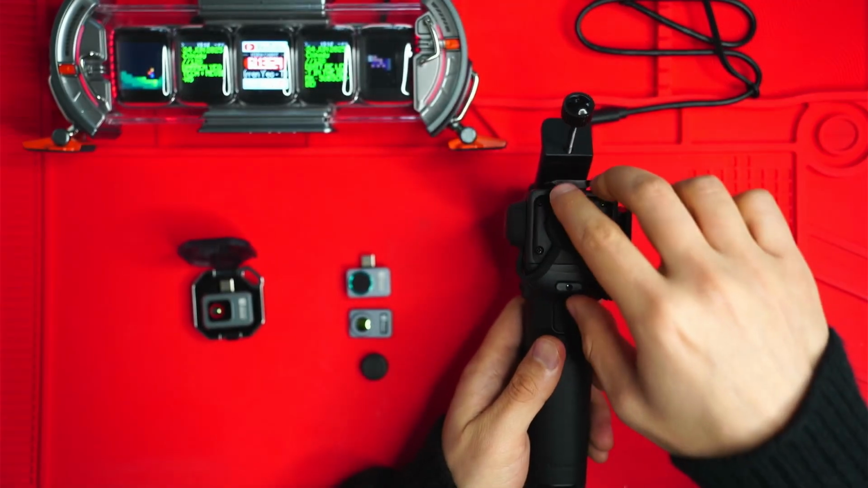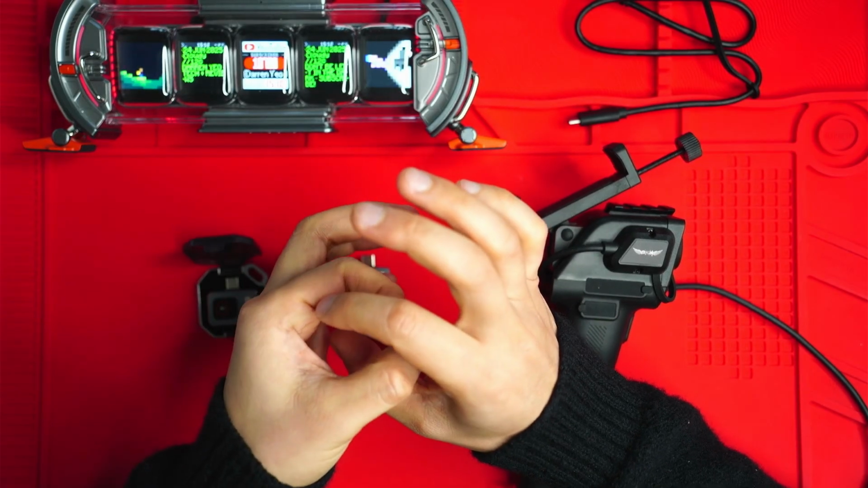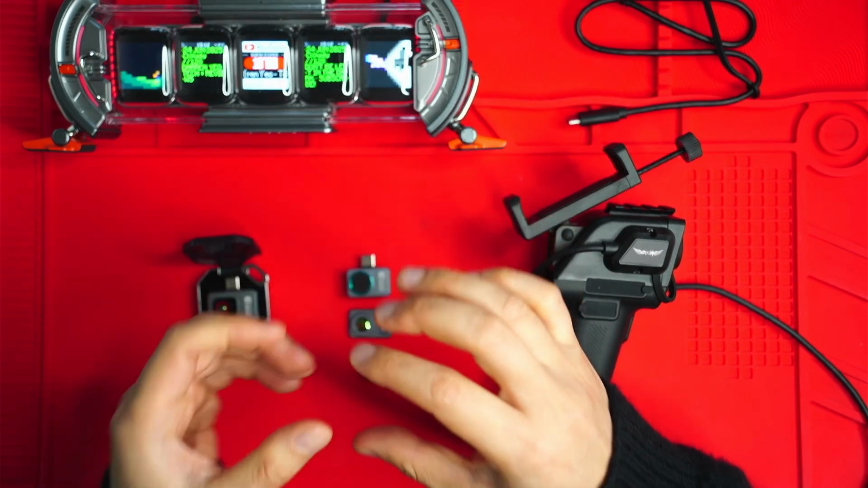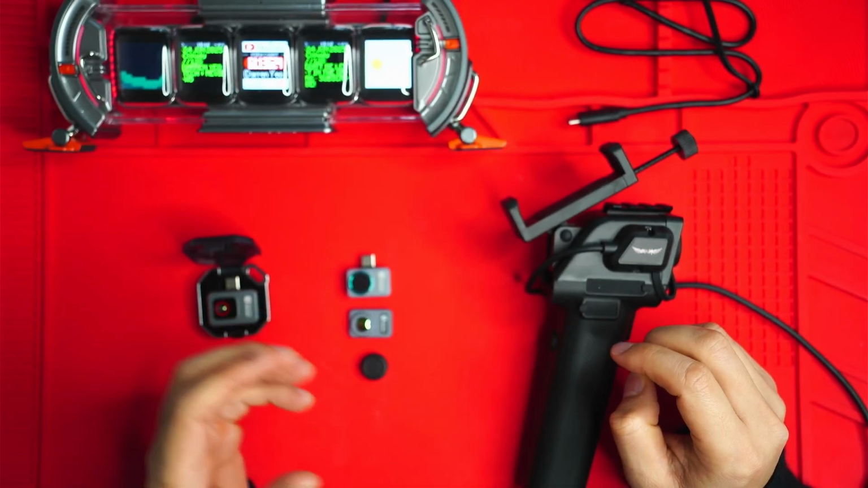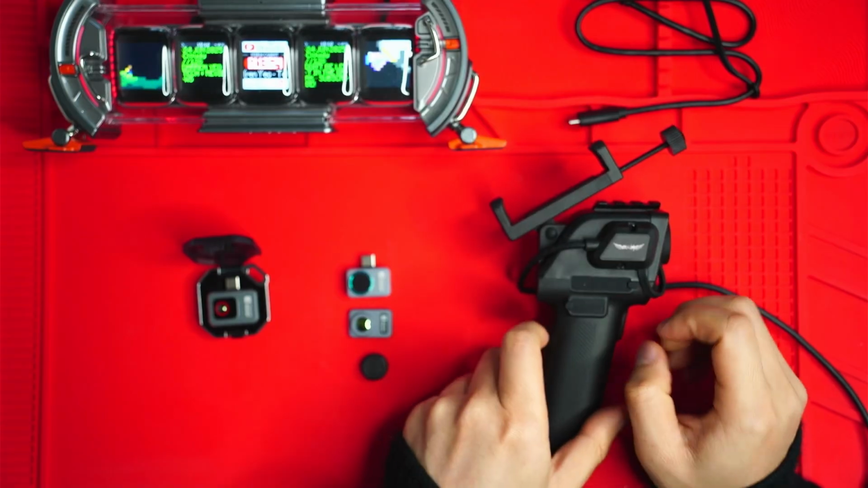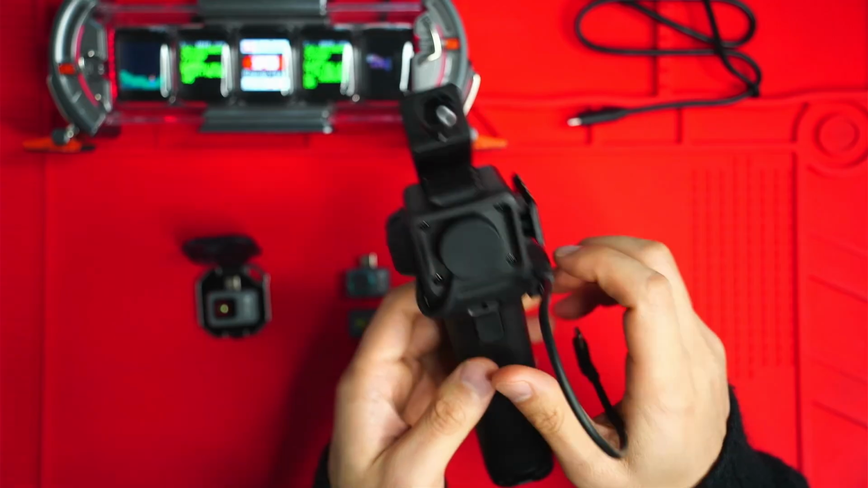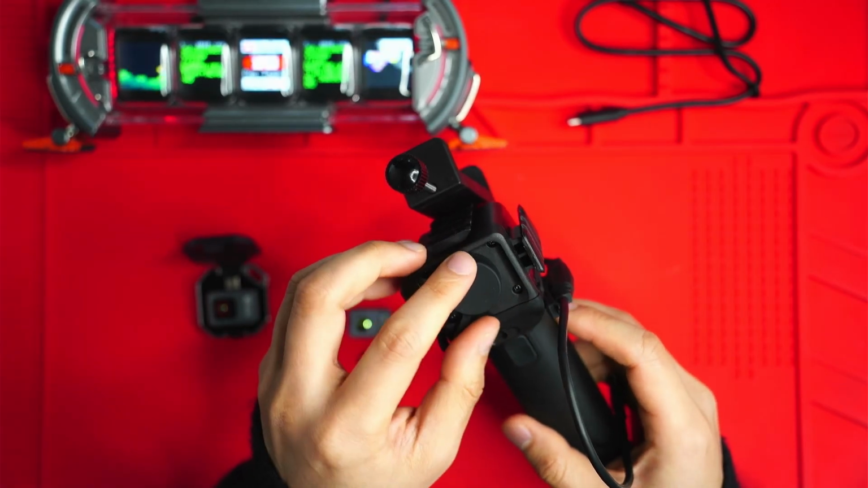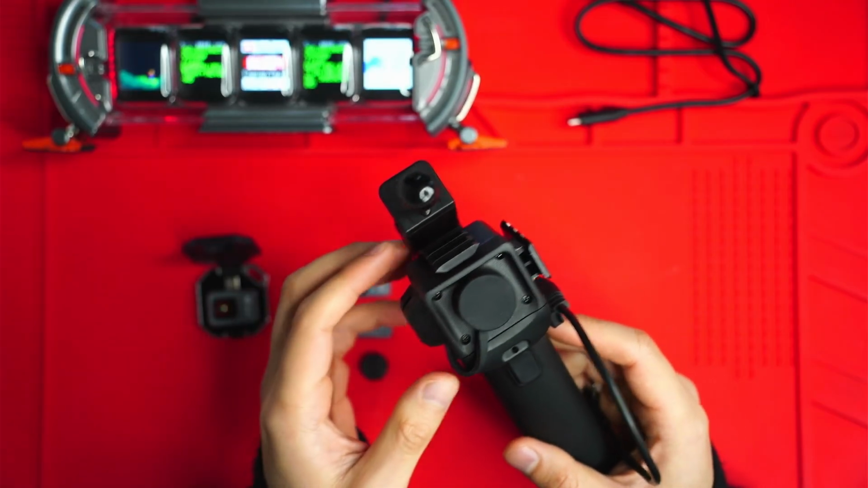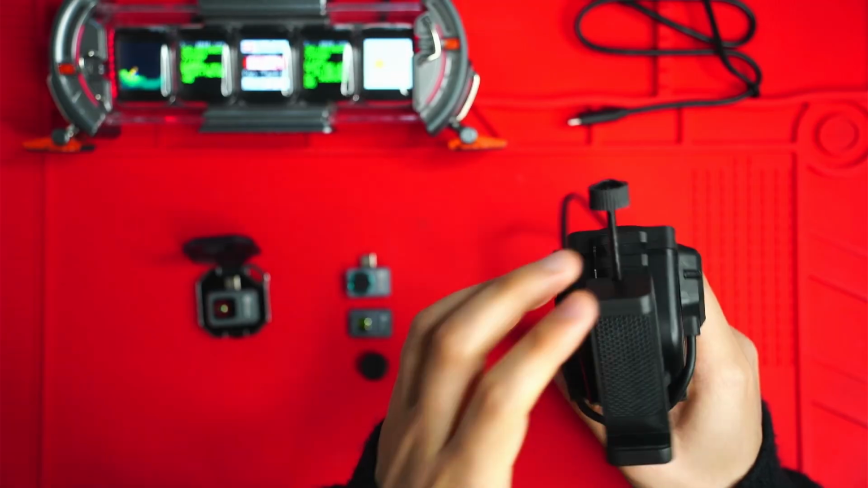Now you can actually take out the X3 unit, and I would say it's roughly about a 2.5, 3 centimeter by 3 centimeter cube, with the lens sticking out the front. So it's still fairly portable, but normally you're going to be carrying it around with this handle. I think it's much better because you have a bit of protection if you drop it. It comes with this lens cap on the front. It's also better for stability when you put your phone in there.